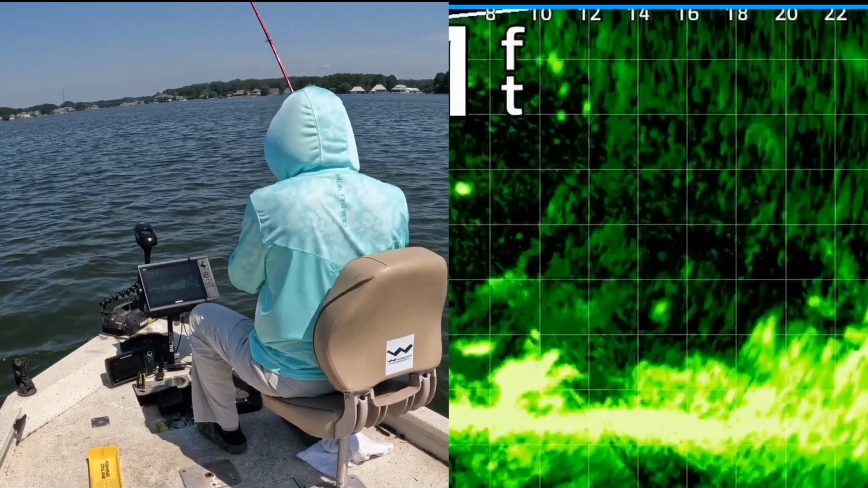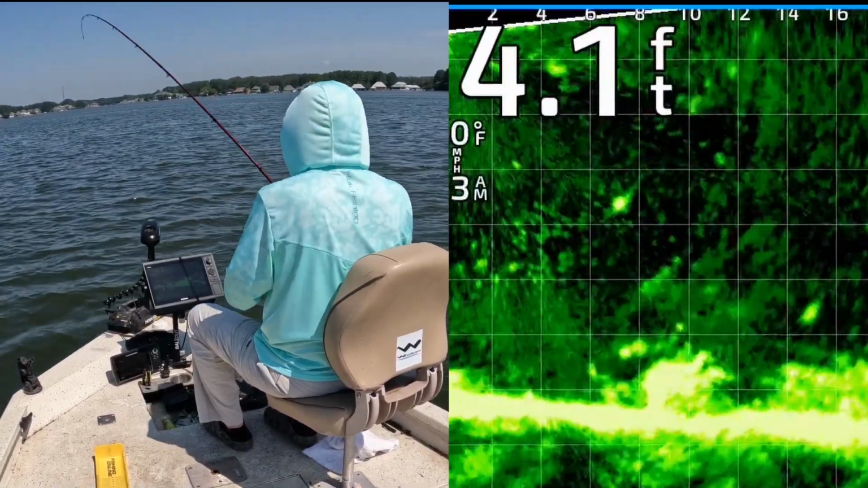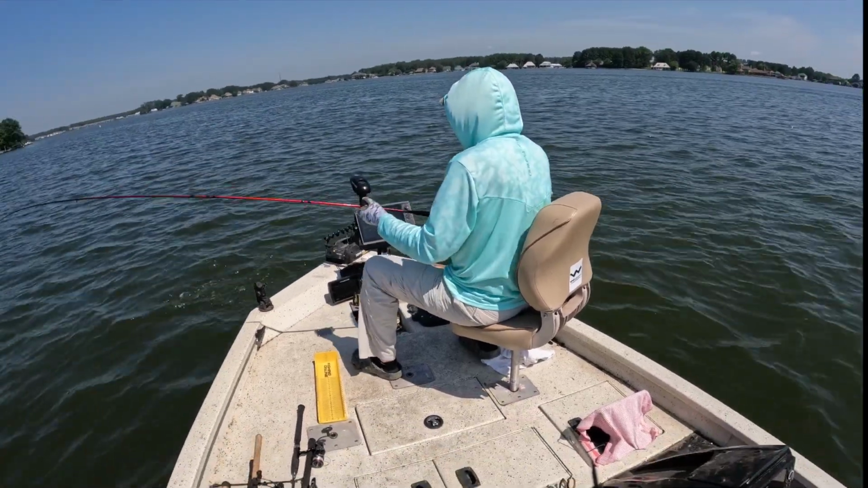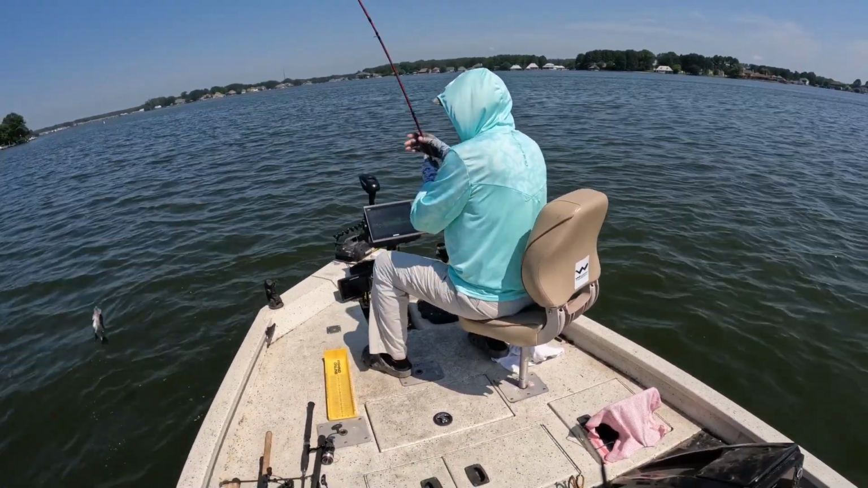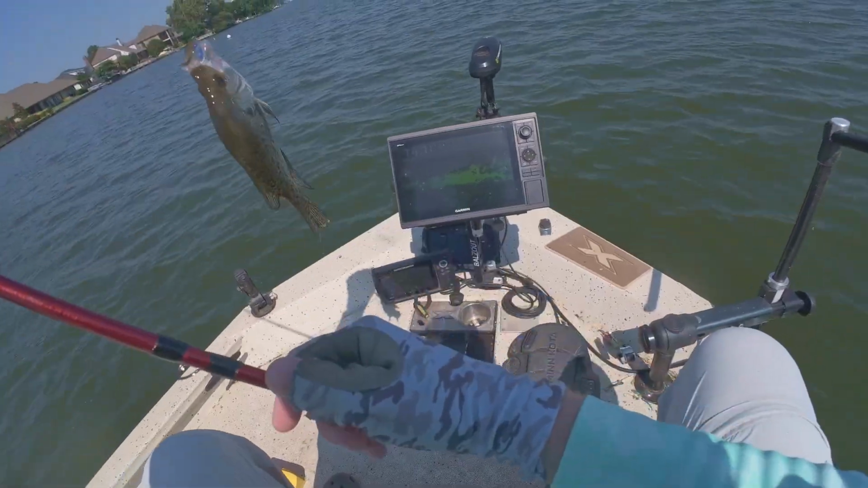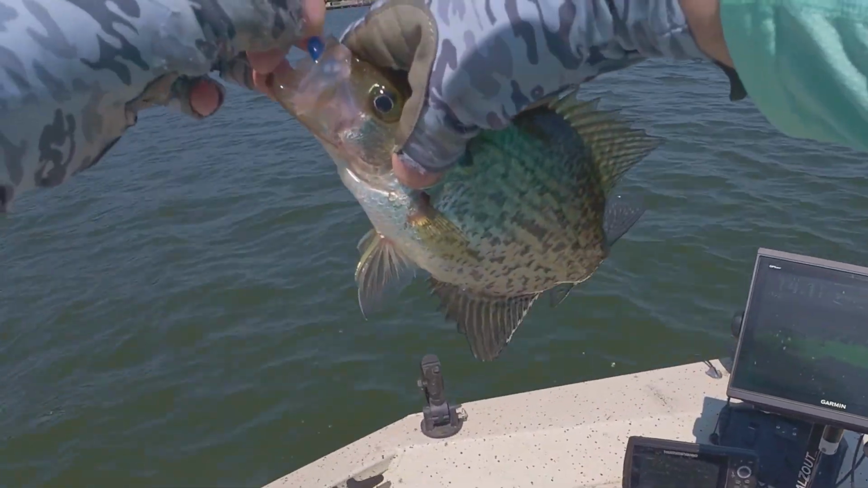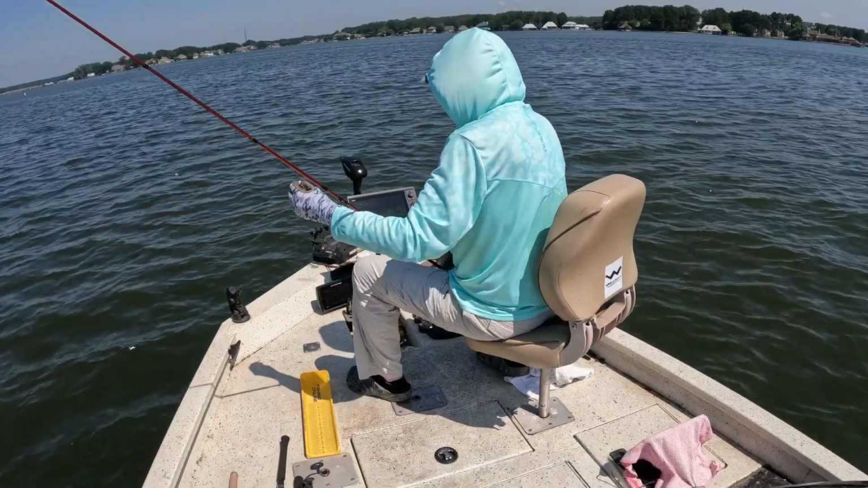Got that one. He nabbed it. They're definitely wanting blue and white, that's for sure. Get up here, dude. Stumpy looking thing. He's got some kind of spine deformity. I'm gonna let him go.